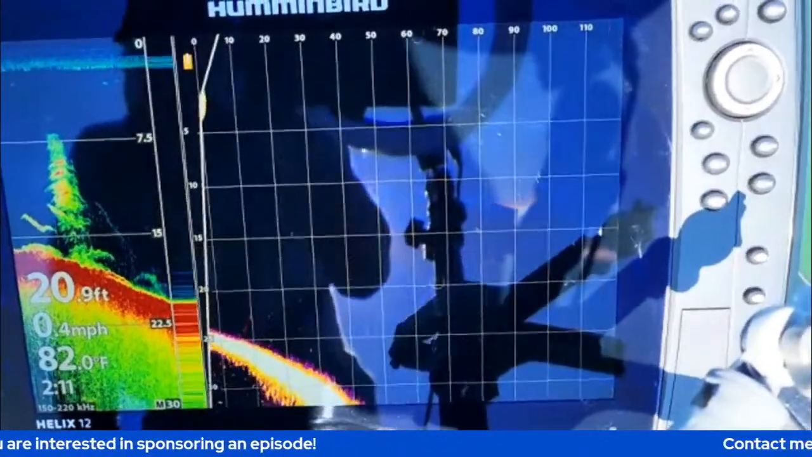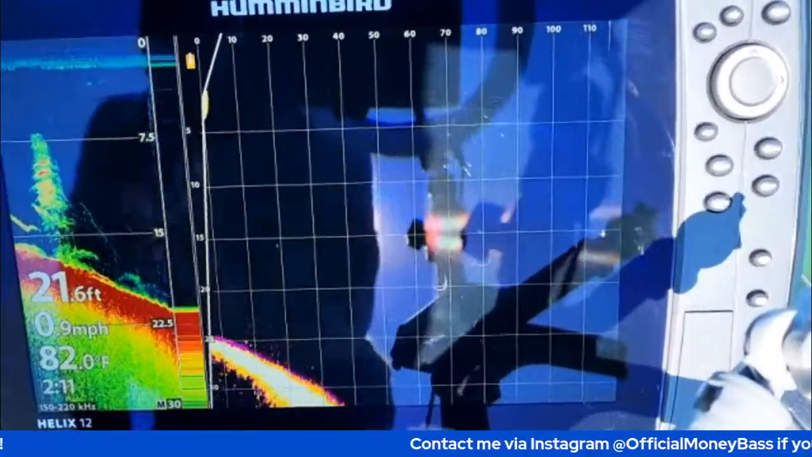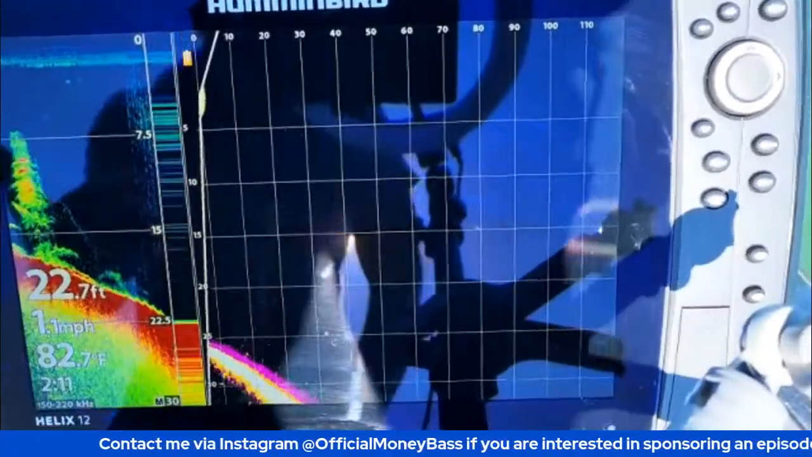So I just went across a point. So that's why you saw it come up and come back down. So there's a point out here and I just kind of cut that point in half. And that's pretty much it, guys.